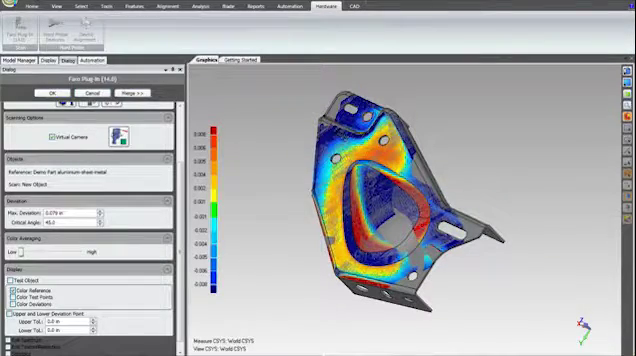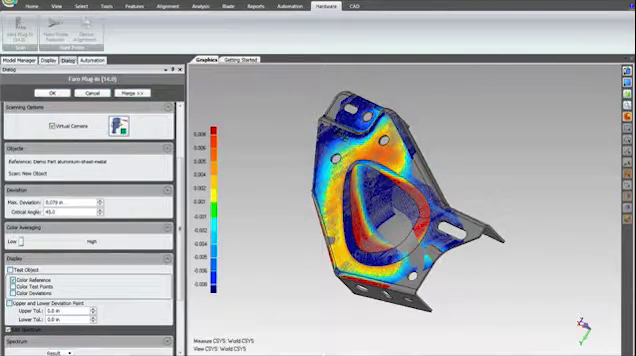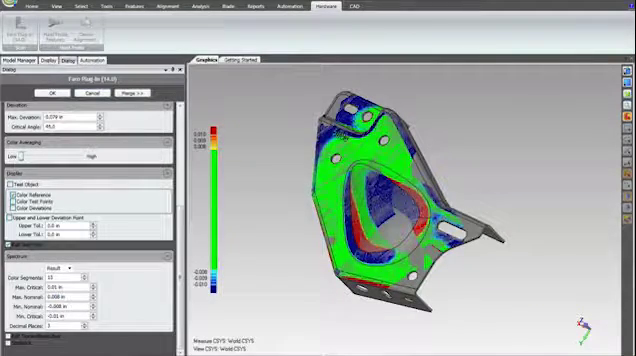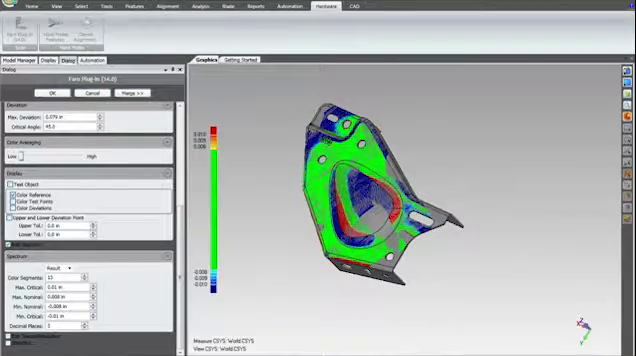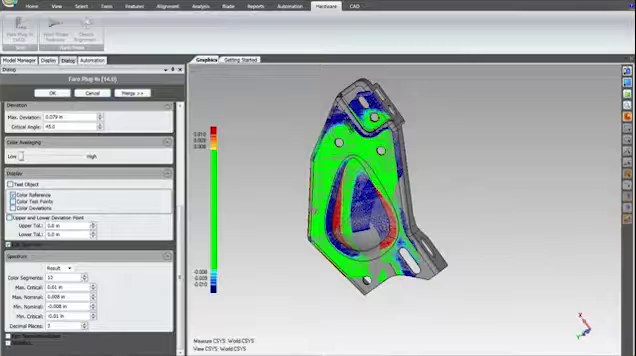Within the software dialog, you can adjust the scale by choosing Edit Spectrum and the tolerances that best represent your part. This can help you identify where your part is in and out of tolerance as compared to CAD.